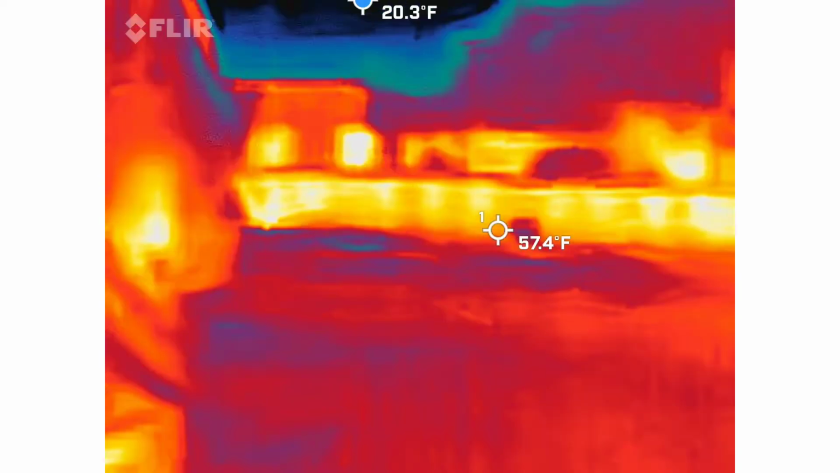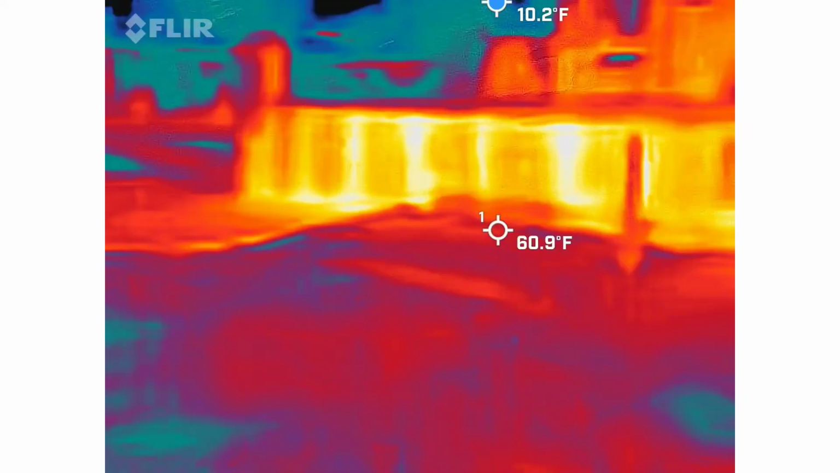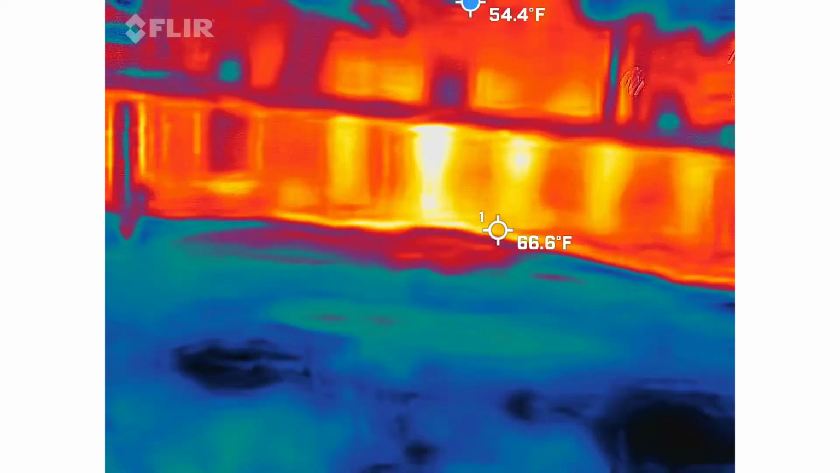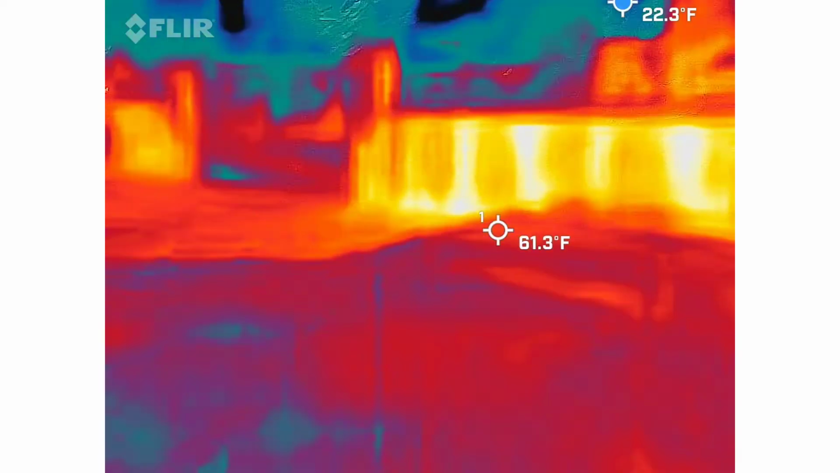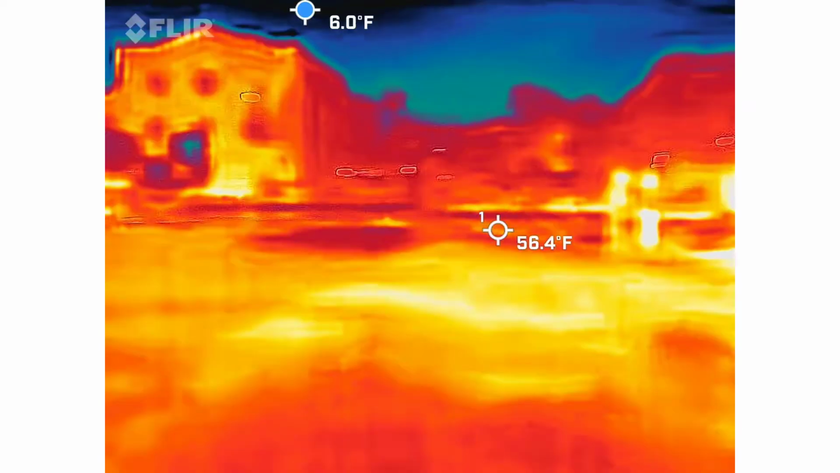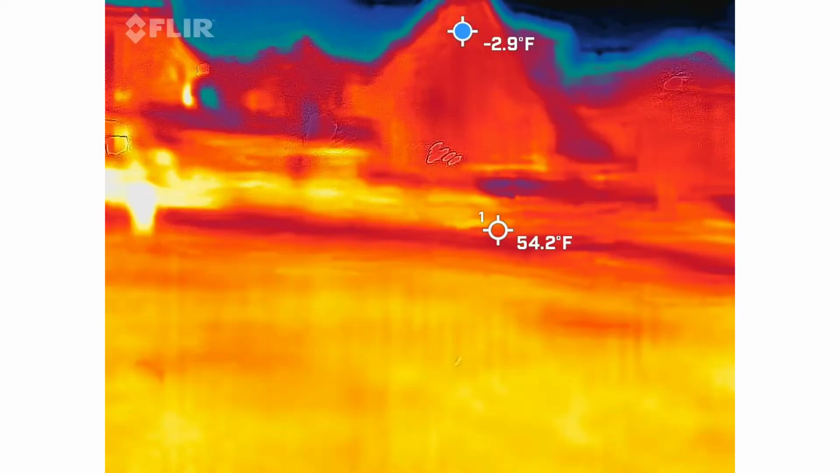See the warm spots. It's cold. Eliza, are you happy right now? Eliza. Eliza, how big was your wedding?